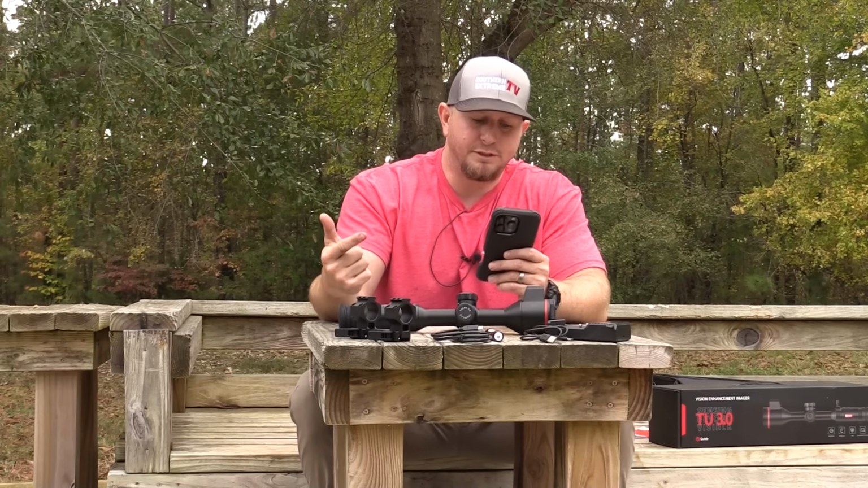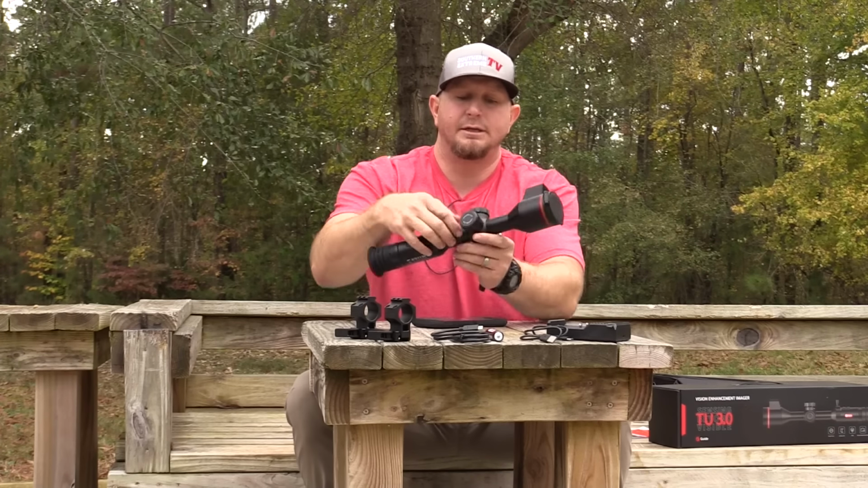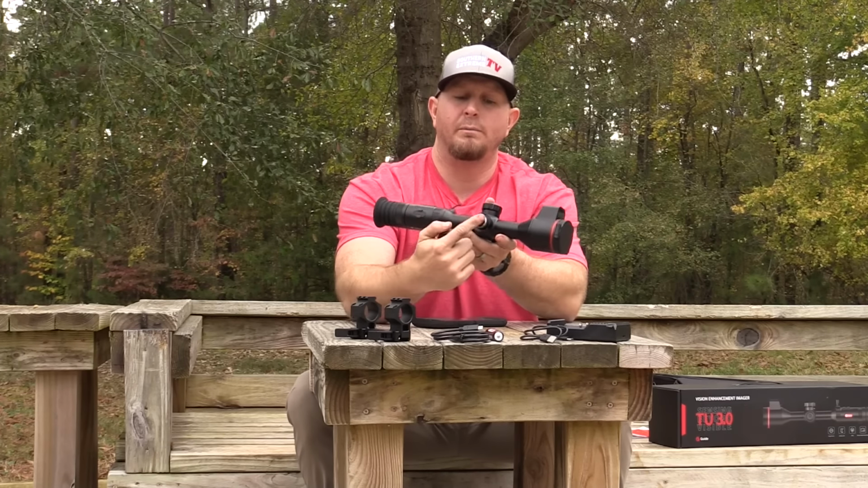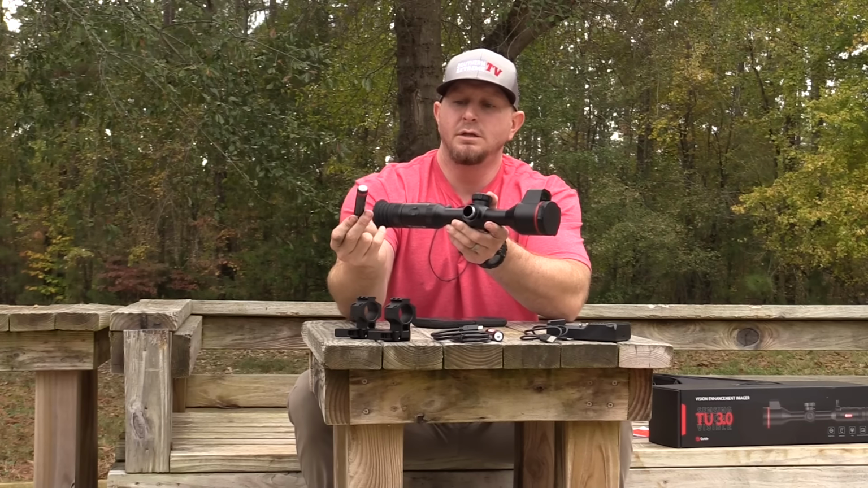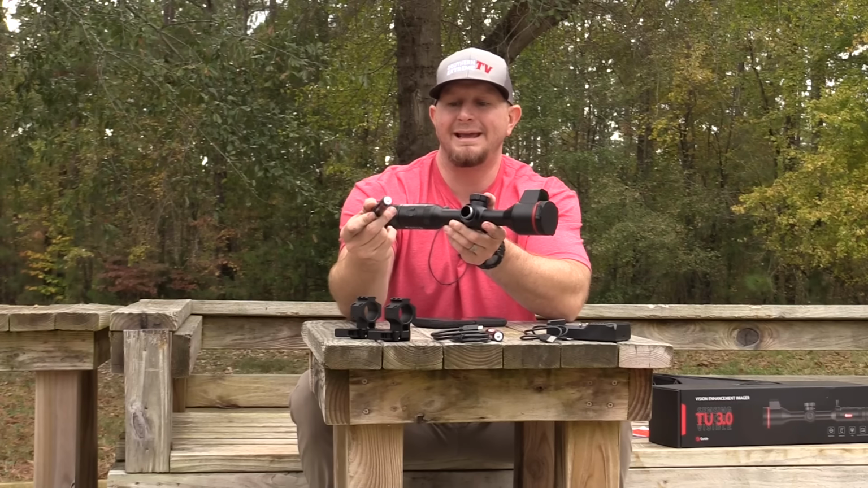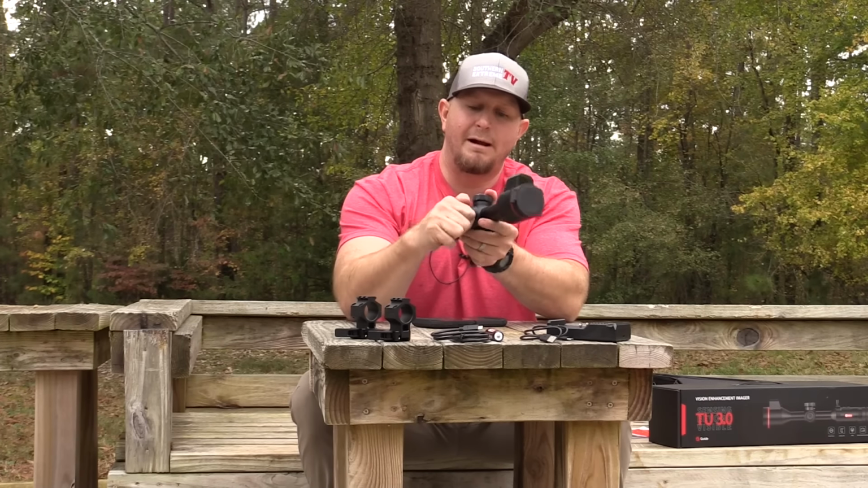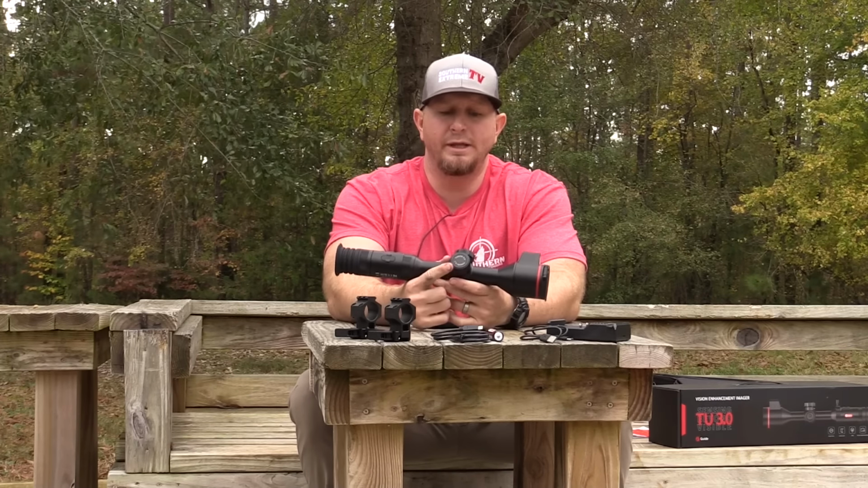I mentioned earlier that you get the two 18650 batteries, and I didn't show you guys this, so your battery compartment is on this outside edge. So you put your positive in first. This is a 3300 mAh 18650 battery. You get 2 of those, and the cool thing about this cap is it's only a quarter of a turn to get that out.